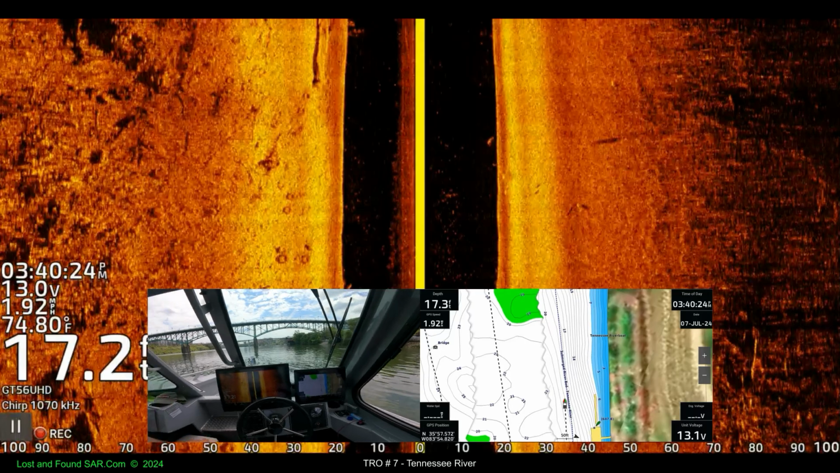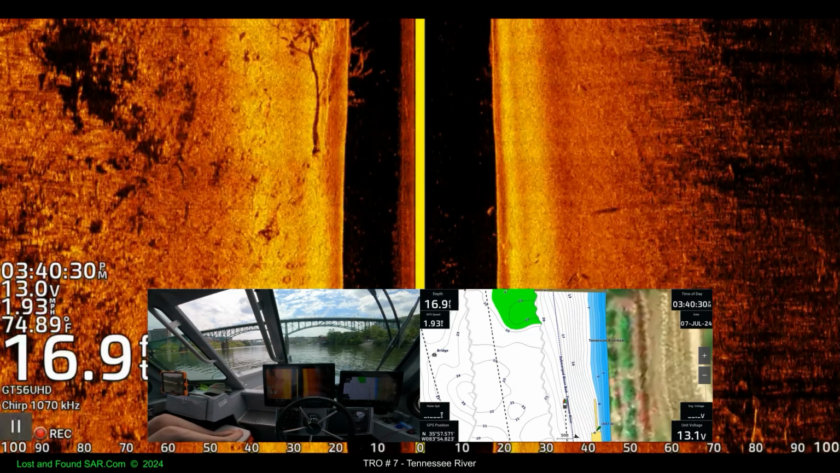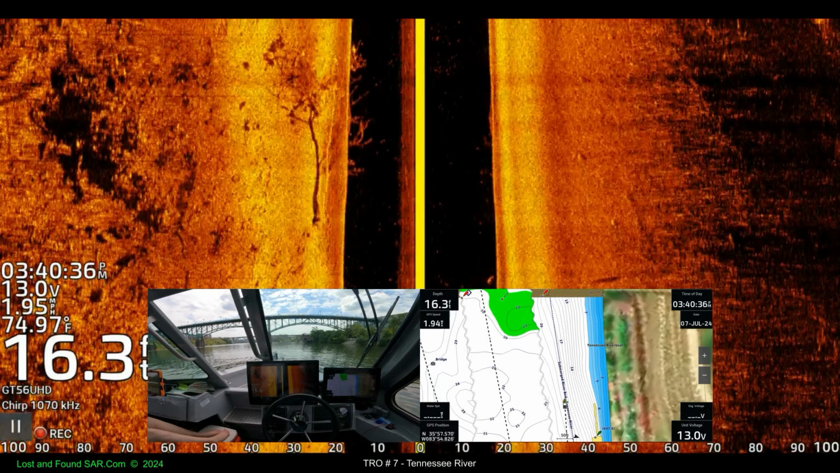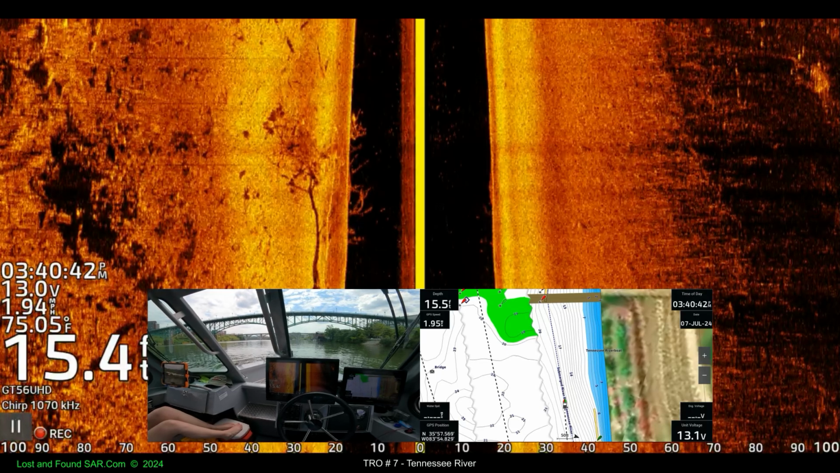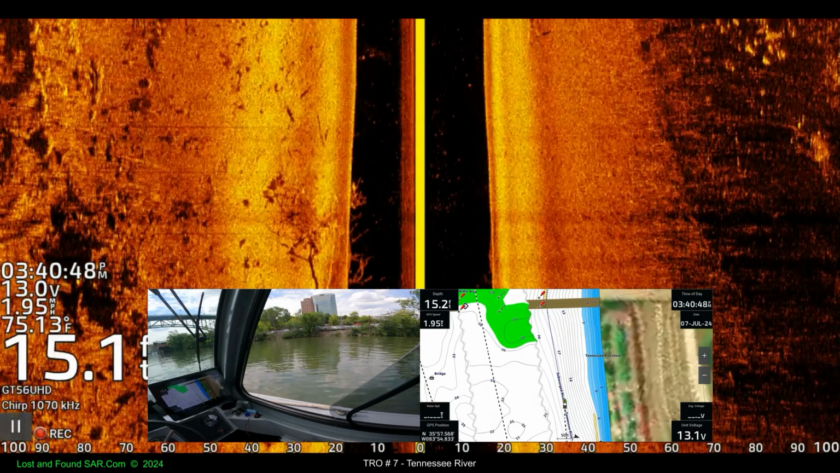Check 1, 2. Check 1, 2. Big one. Good part of a tree right there.